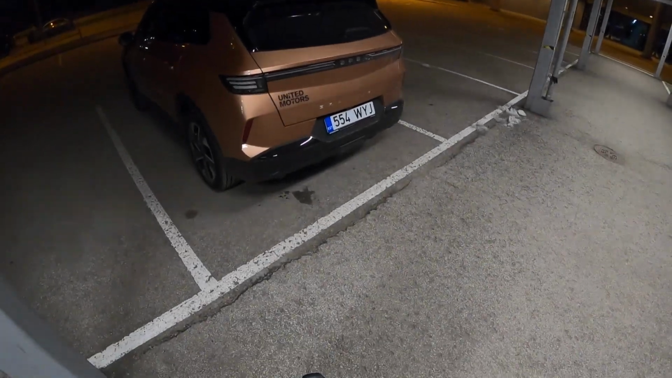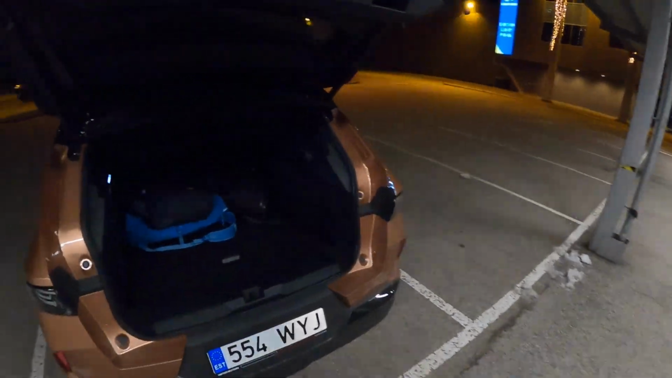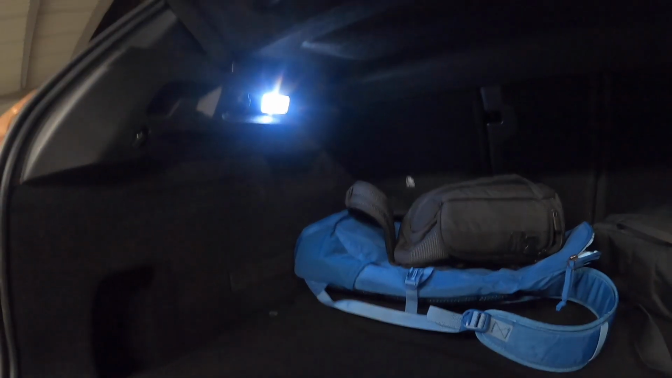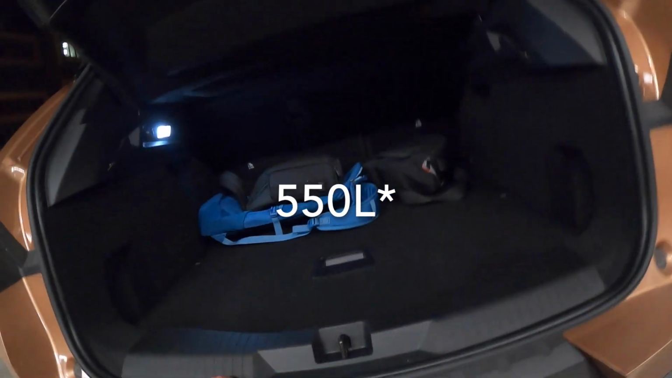Alright, let's check out the cargo area. This one also has the package, which consists of the electric tailgate, and it's also, again, for this class, quite roomy. We're talking about 610 liters here, if I'm not mistaken.